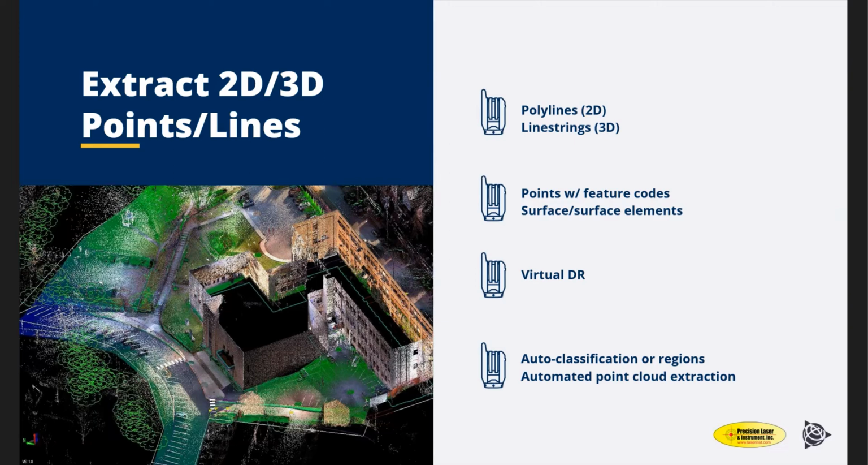Virtual DR is huge. The main thing, if you want to use Virtual DR for work, is make sure that you have your panoramas turned on at all times, whether you're using an SX10, TX scanner, or the X7. Make sure you have your panos turned on. Otherwise, Virtual DR is not an option for you.